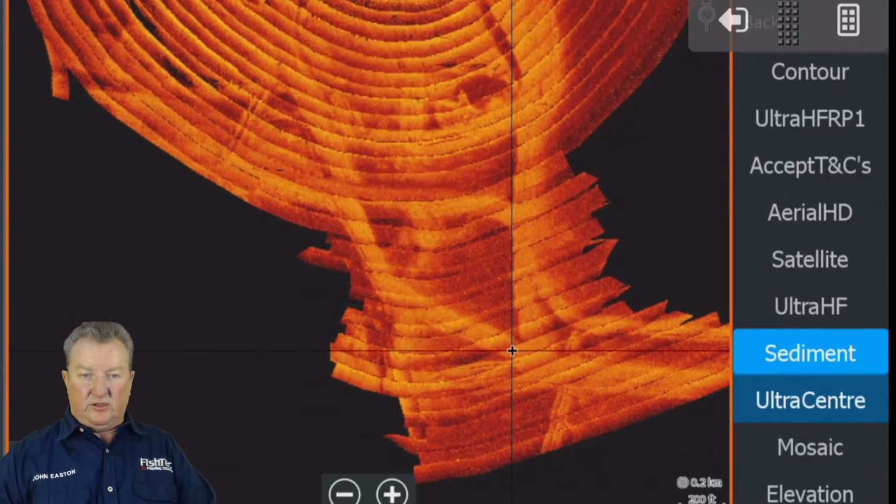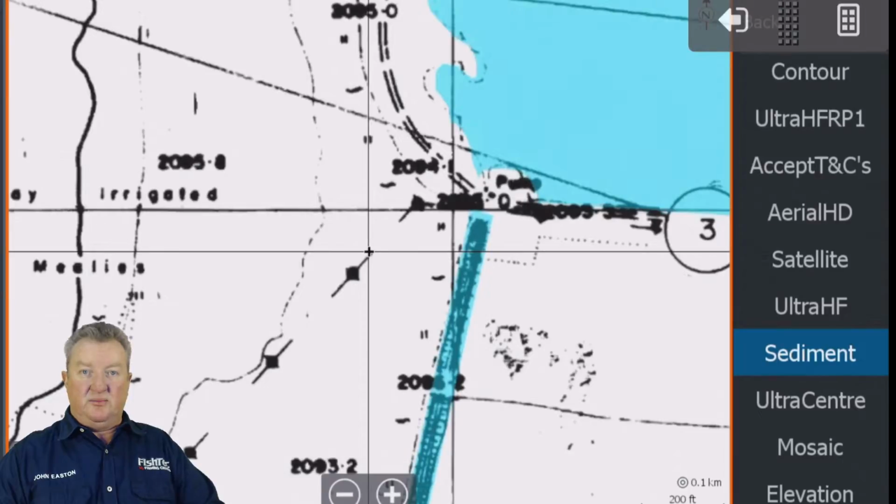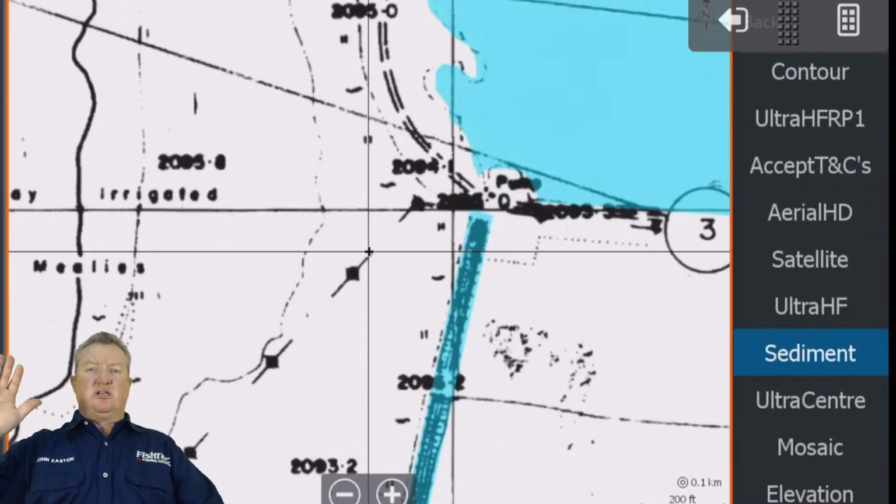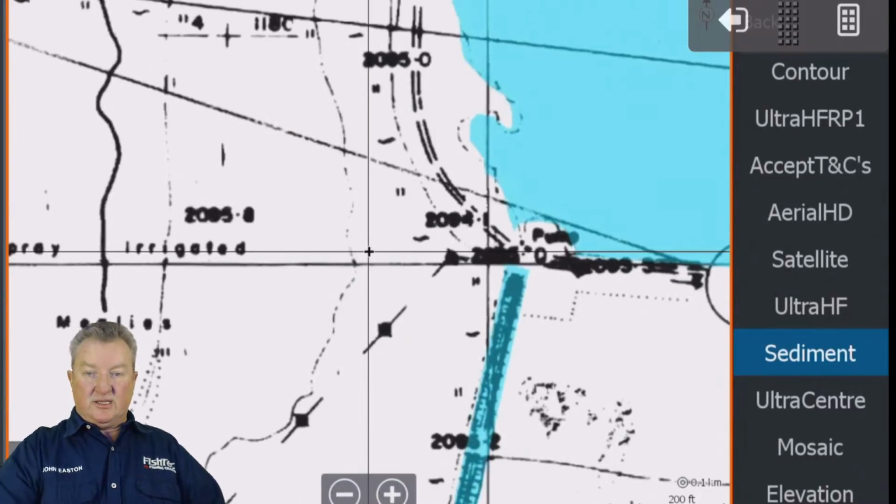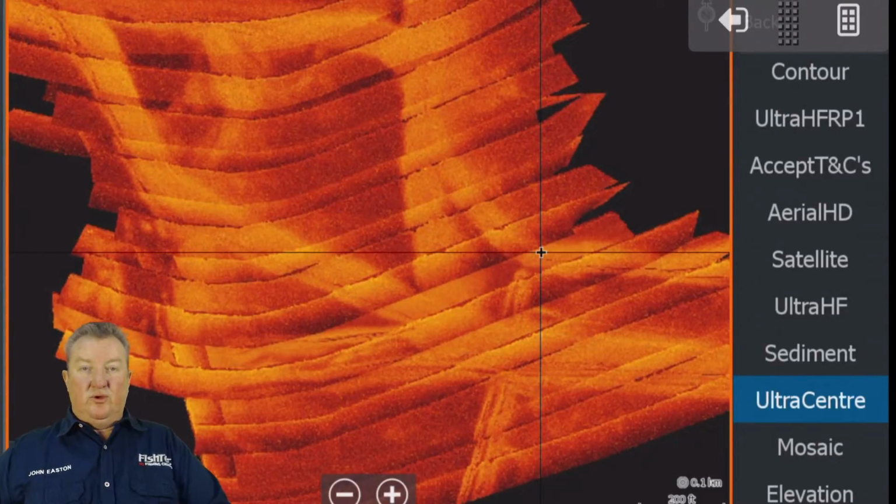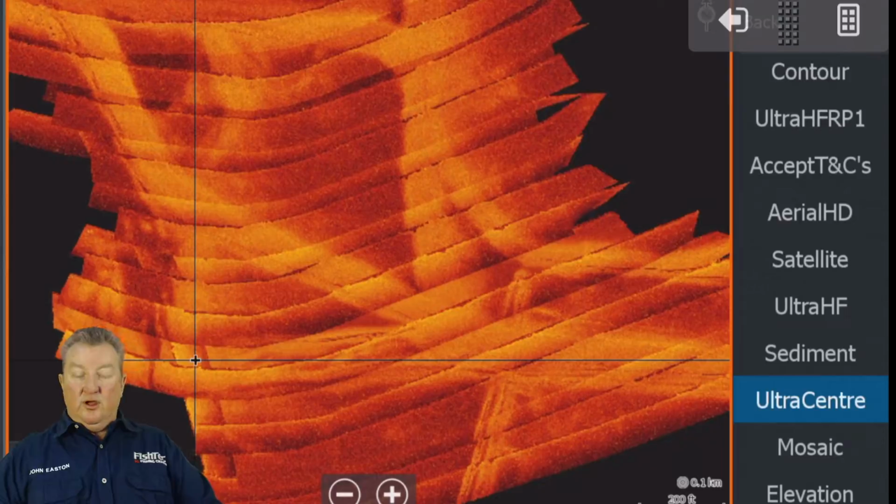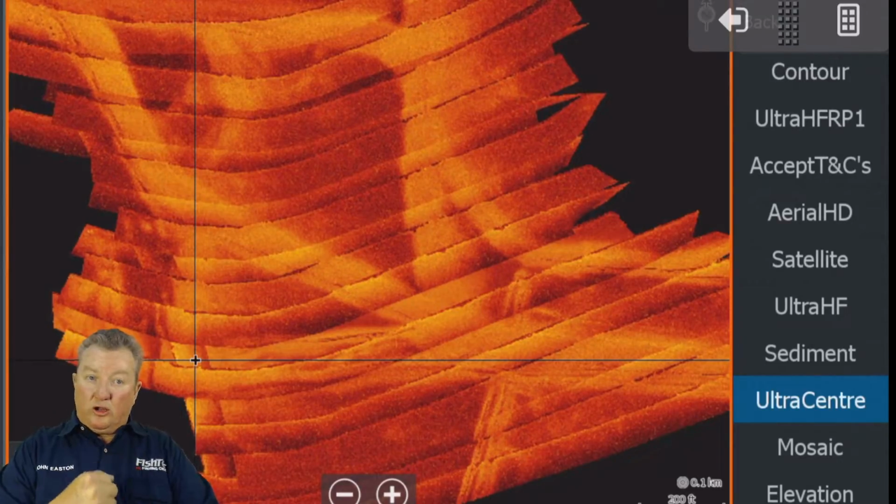If you go to your sediment, you would think that all those roads and everything will be on your sediment. I've had guys say, I don't need Ultra HF, I've got the sediment. Whoa, have a look here. Let's see what our sediment's done. What is here and what isn't here? I never knew this myself, by the way. That road there, where the cursor is now, yes, is on the sediment. What about all this? It's not there. Those roads are important because they're hard bottoms.